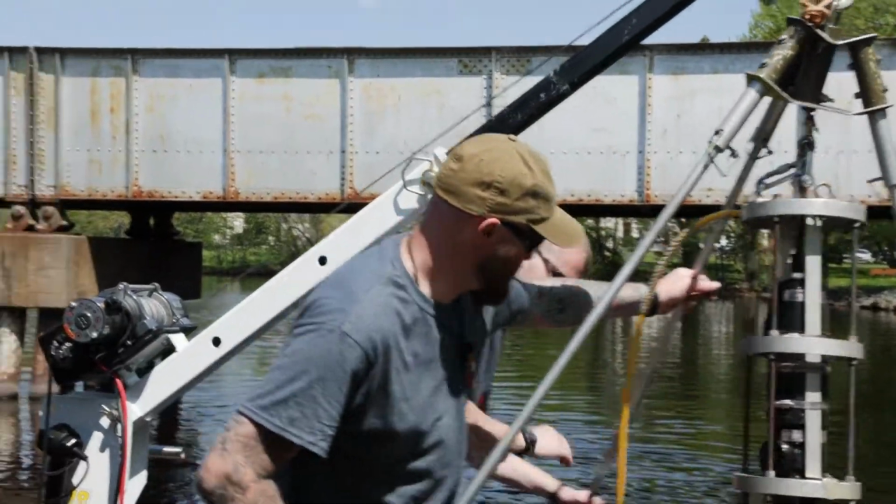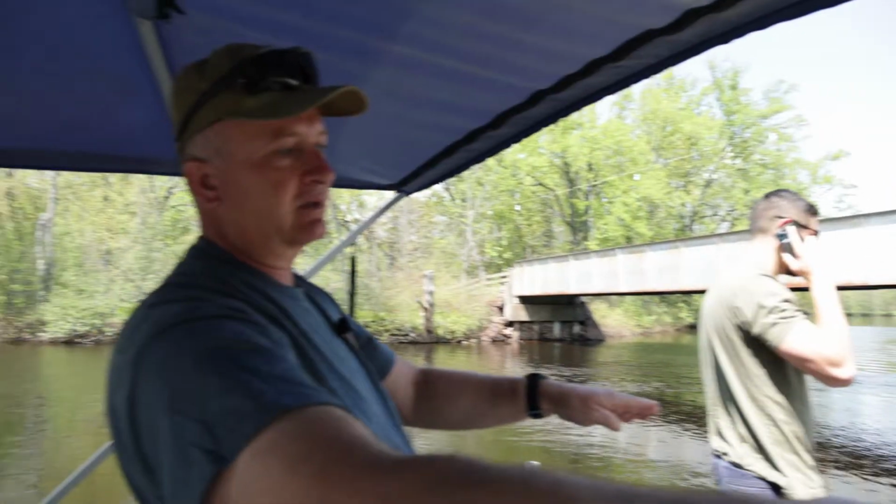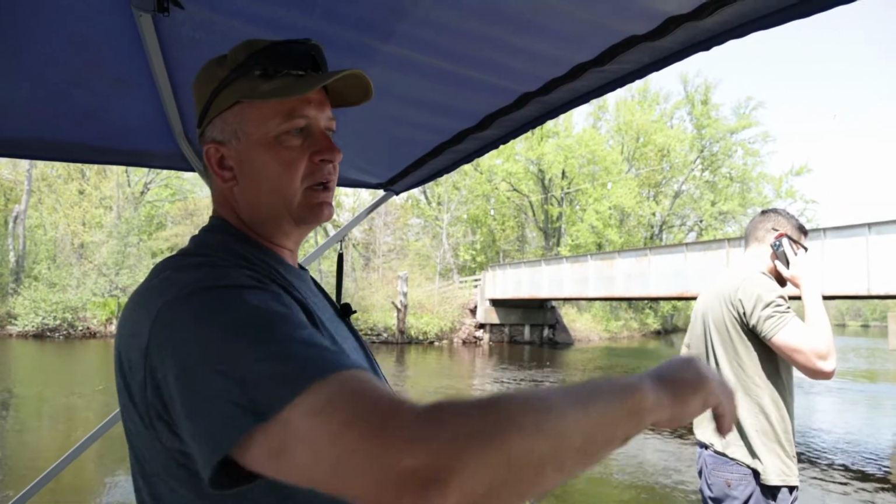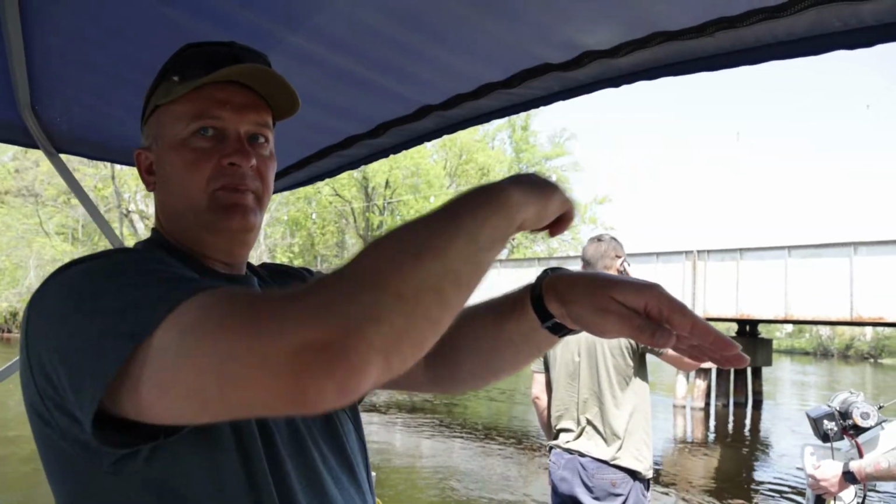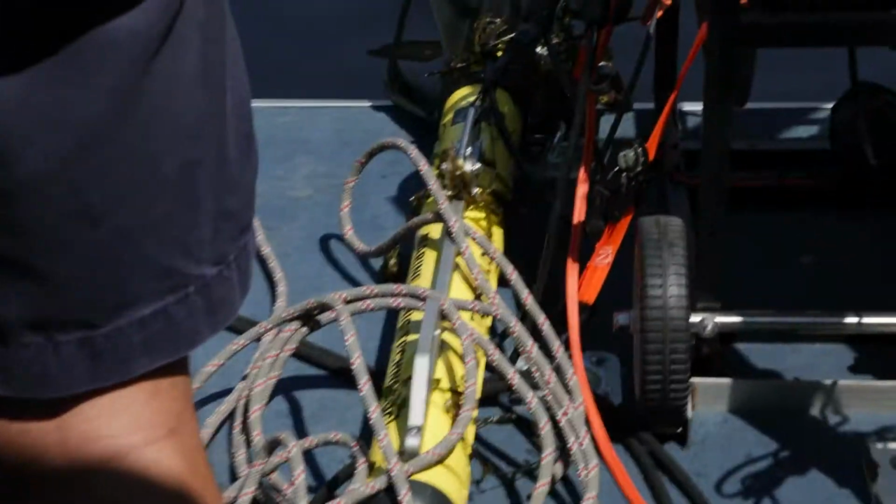So this one here is now we're switching over, or with a towfish, it goes down like this. And so it looks down and to the sides. This one here goes all the way down to the bottom and it looks up like this and it goes in a circle. So if we don't know where our object is, we're going to use this first to mark targets. Then we switch and use the Kongsberg to refine our area into a precise location, and then that's when we start putting in divers.